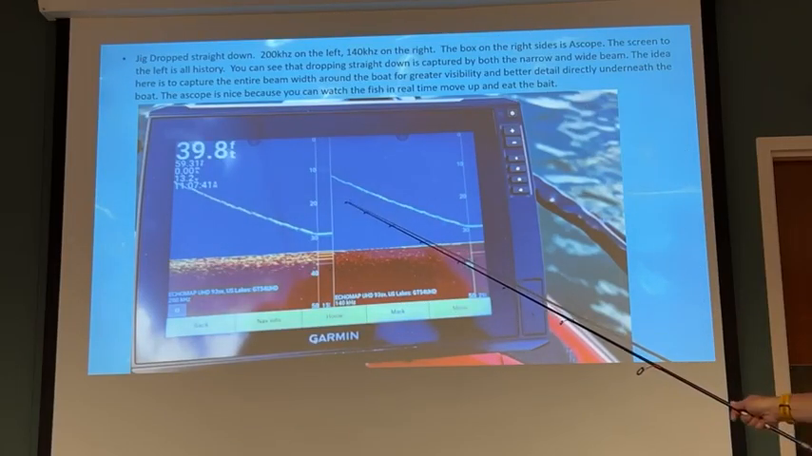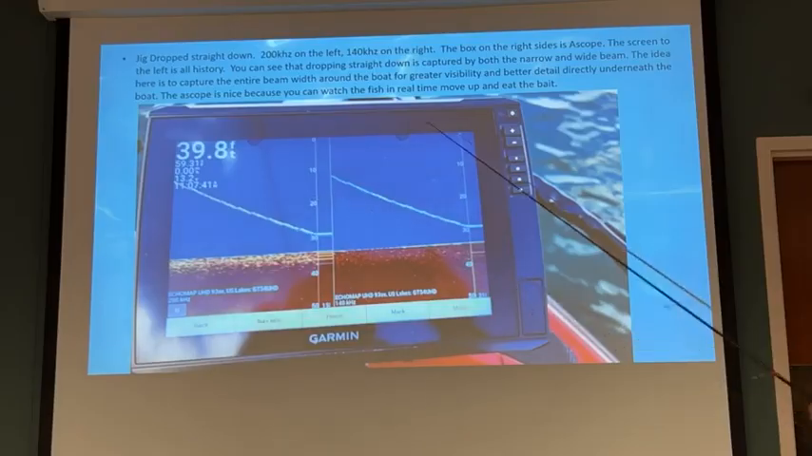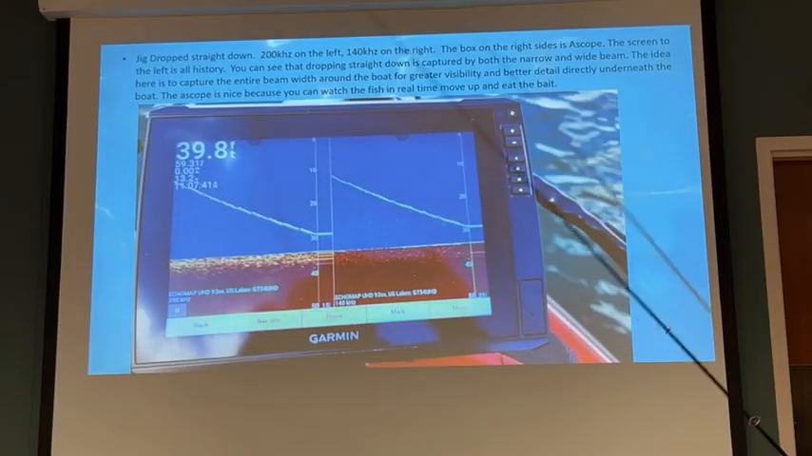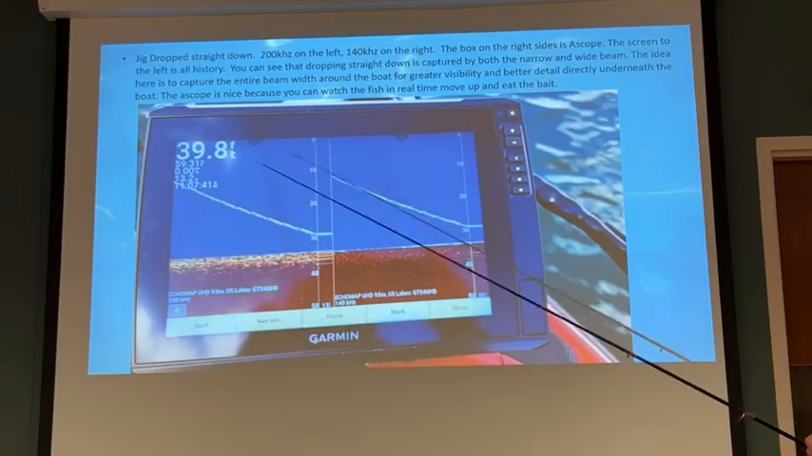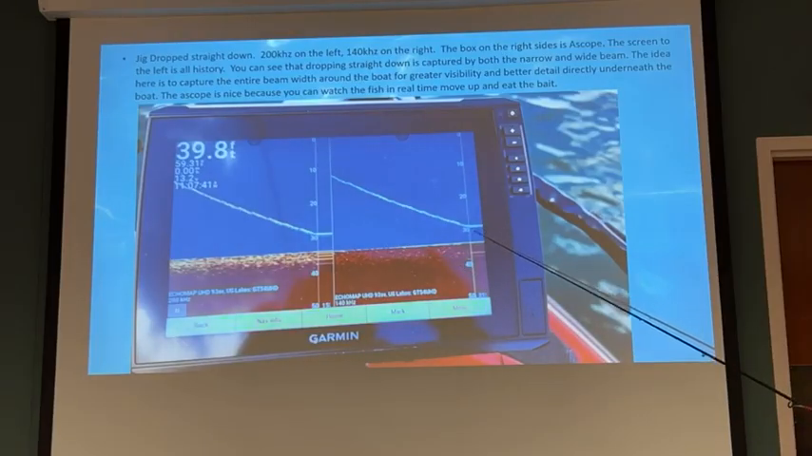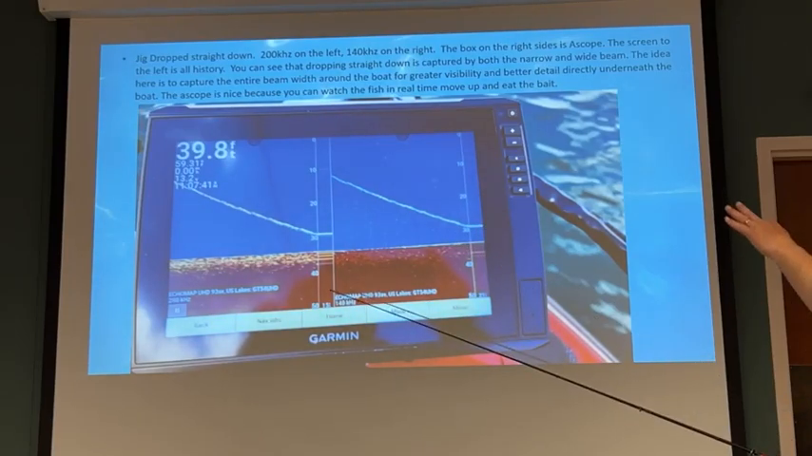But the A scope to me is very important. So everything to the left of this box is history, right? It's what happened. It's not what's happening. So it's nice to have the A scope because when you drop it down there, you'll see your bait, and then all of a sudden you'll see a line underneath of it, and that's a fish. If you want to watch your fish eat your bait in real time, you'll watch this dot move up there and get parallel with your bait, and then that history will show that fish, that line moving up and moving down.